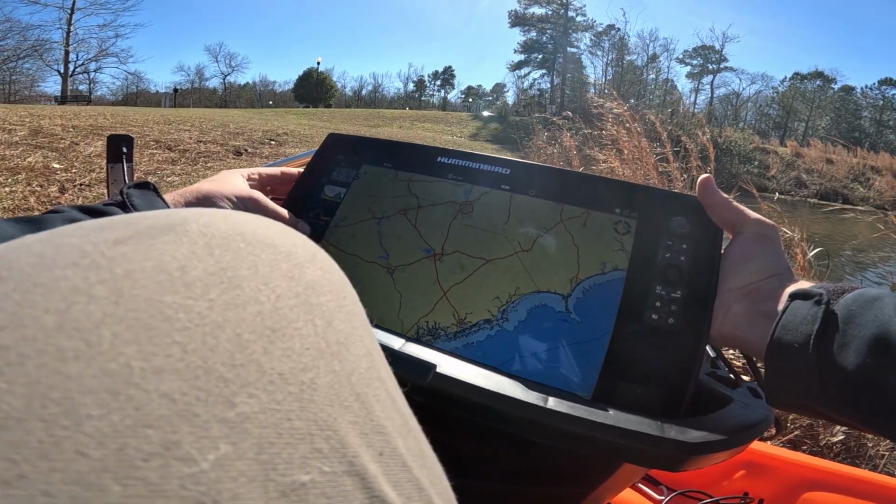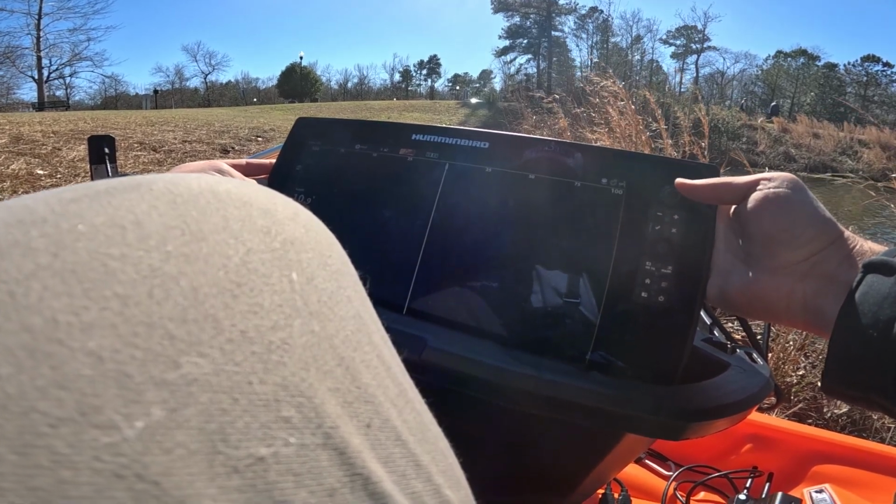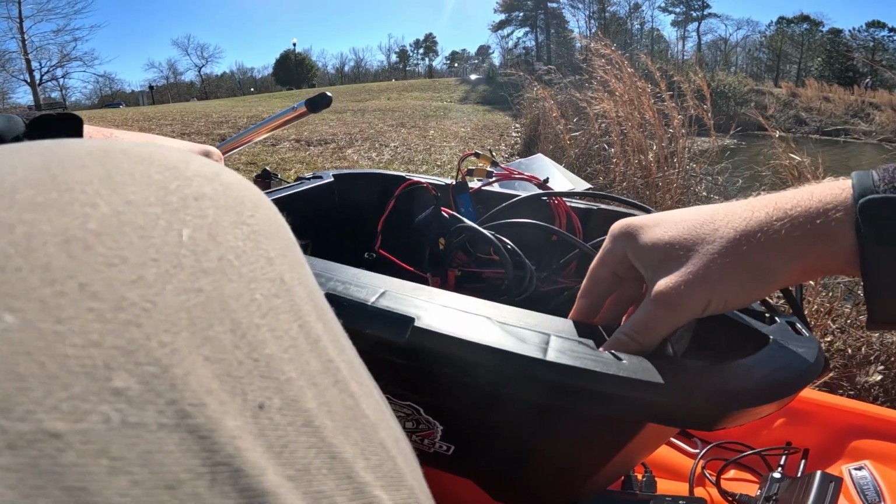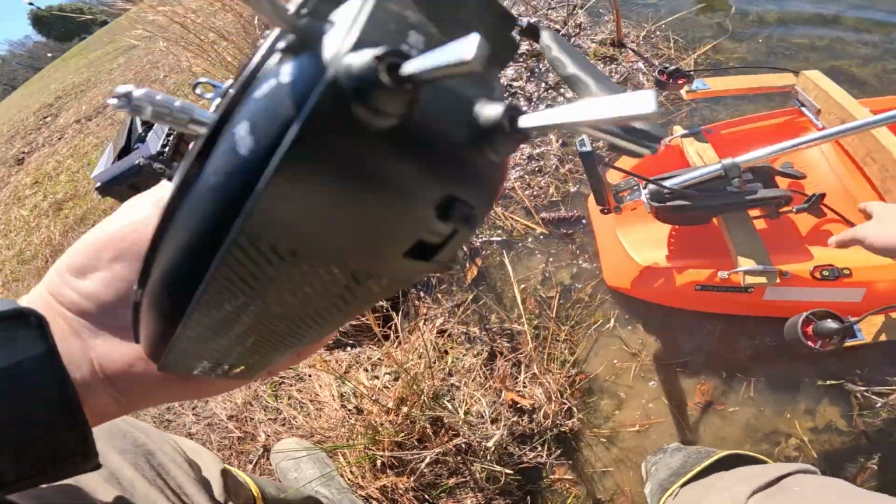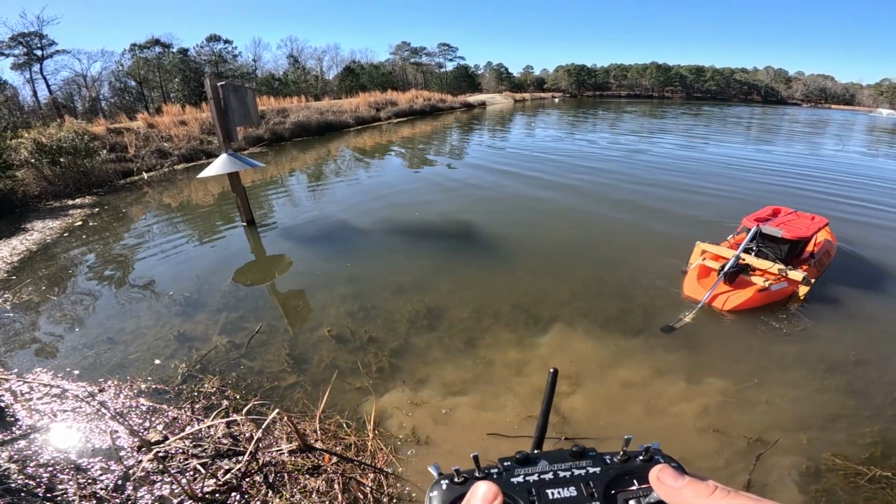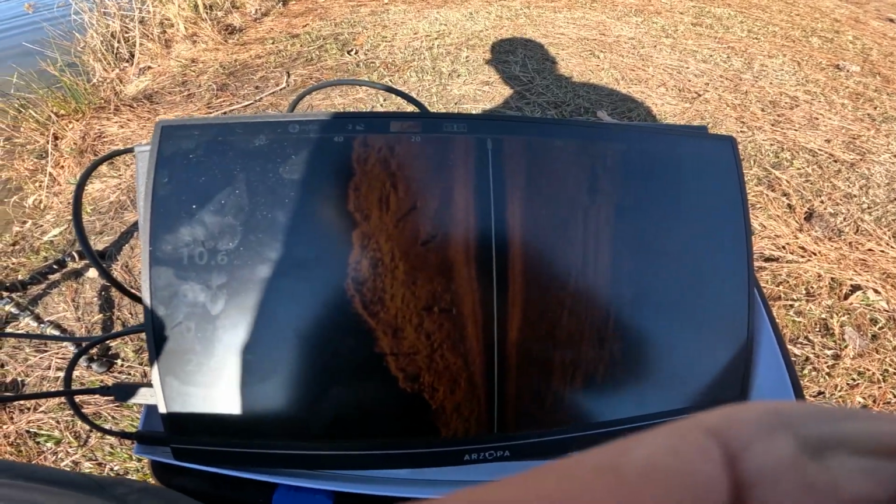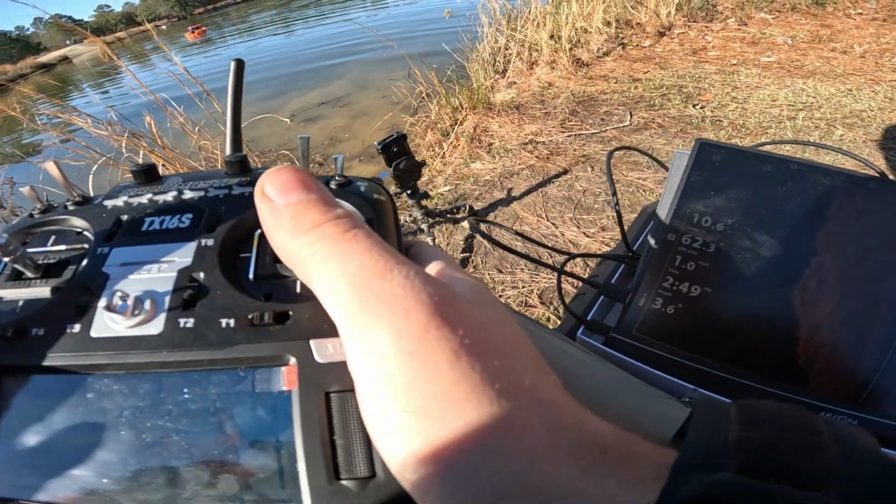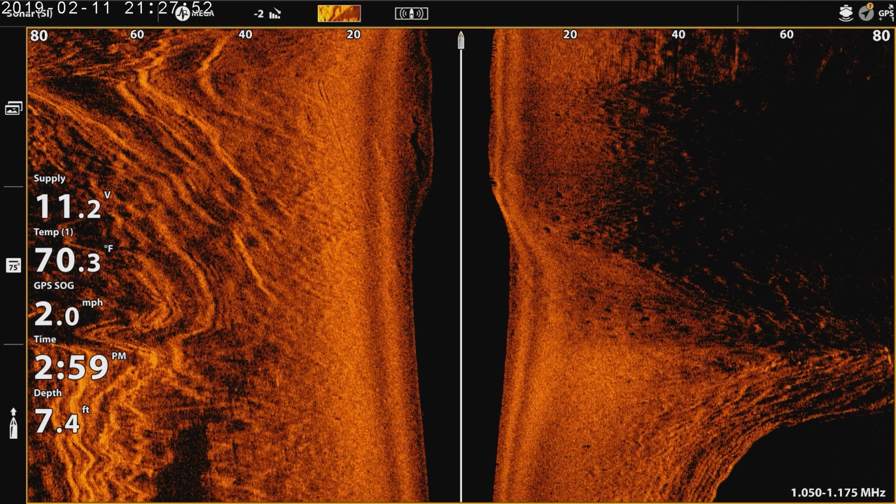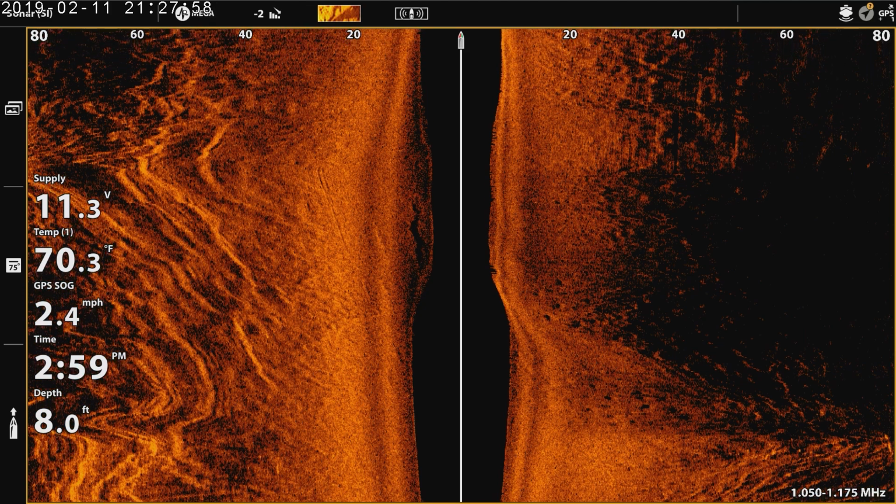All right, so we're gonna set this on side imaging and set the range to 80. And we'll see how that looks. Set up here and it's working. Probably can't see it too well on my GoPro, but it is 4 feet now. And I can see everything.